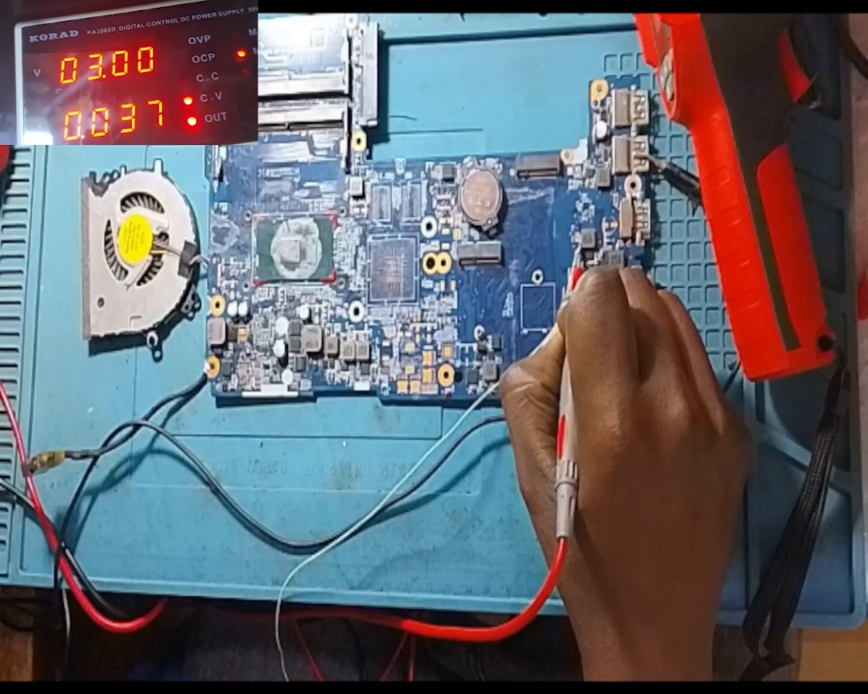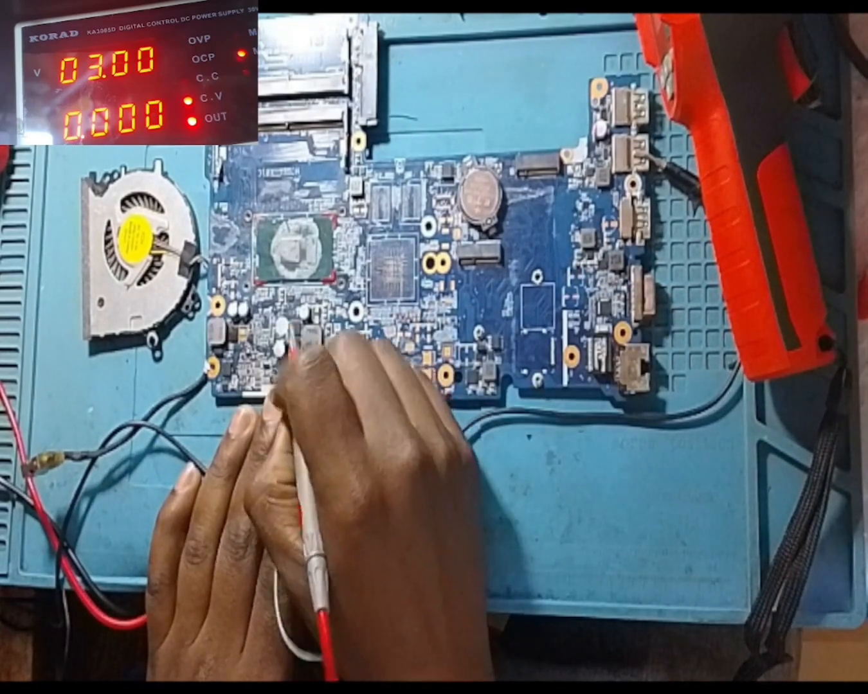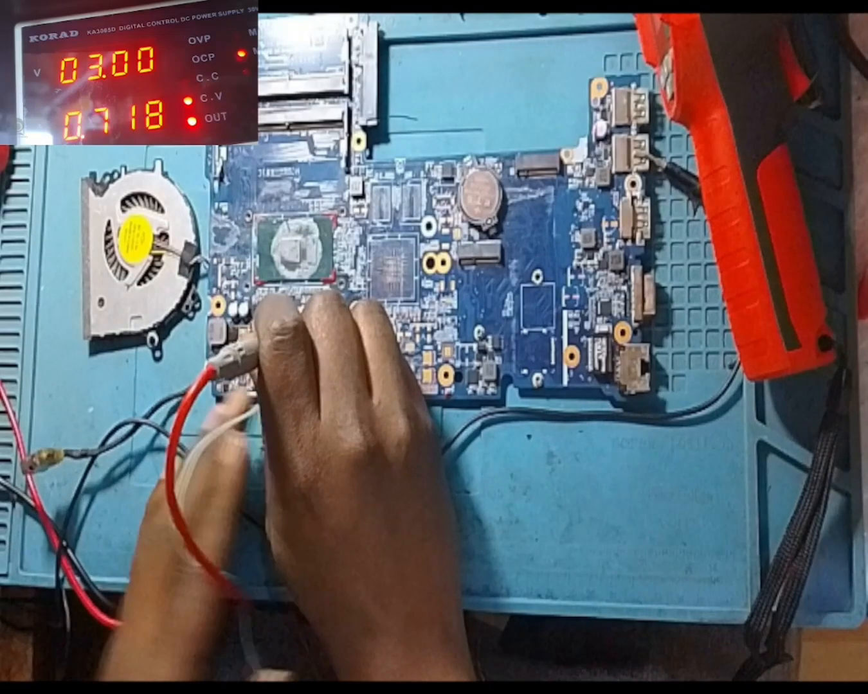So that means that's not bad. But when you come to our coil that had very low resistance, let me show you. You see, that is 0.7 amperes. That's so bad. That's a lot of current.